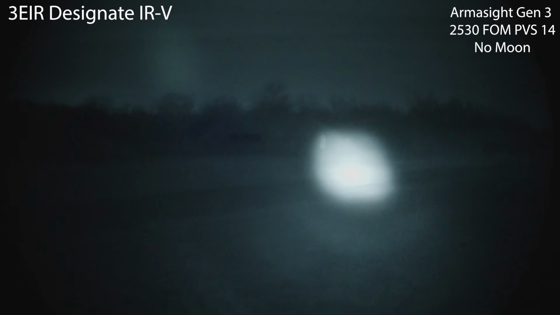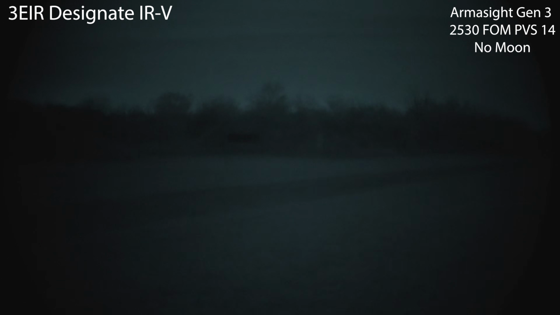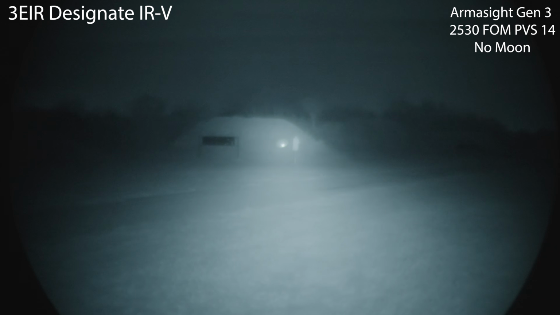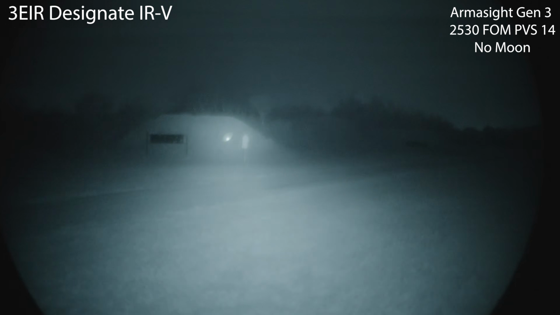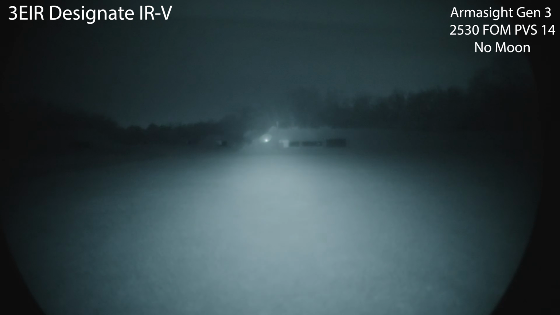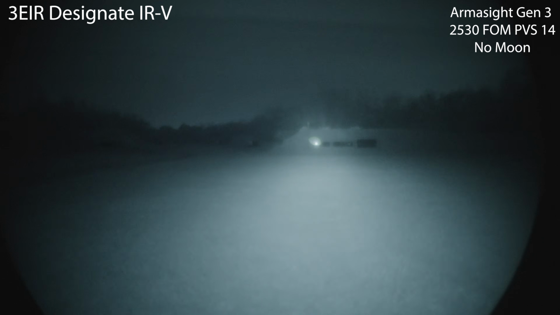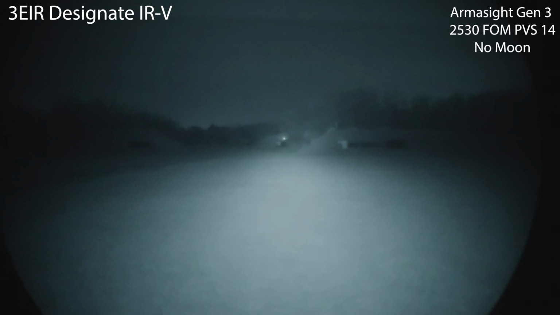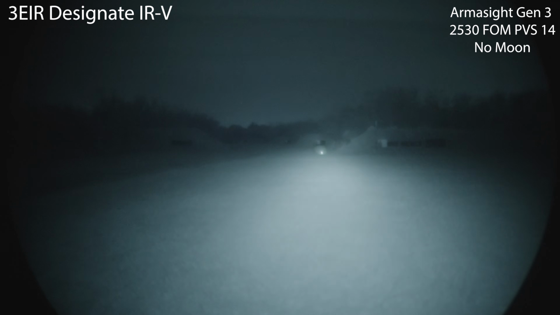Now I'm going to go ahead and switch back to the dual mode because this thing comes with an included diffuser for the illuminator, so if you need it for close range, boom. Pretty well balanced laser power and flood. Very much usable to 100 yards. I'd say even with the diffuser, probably 150 yards.